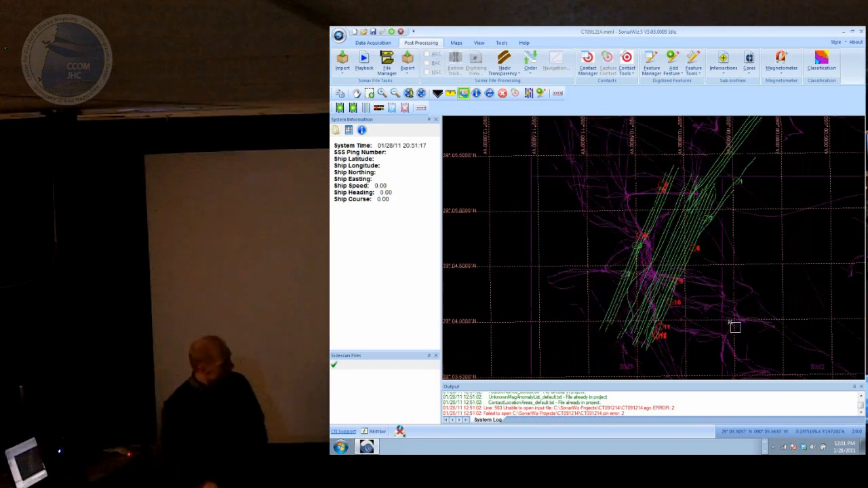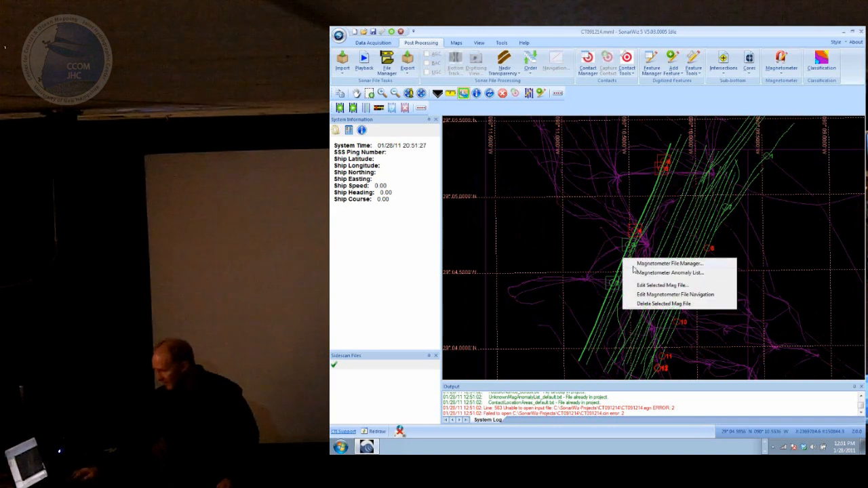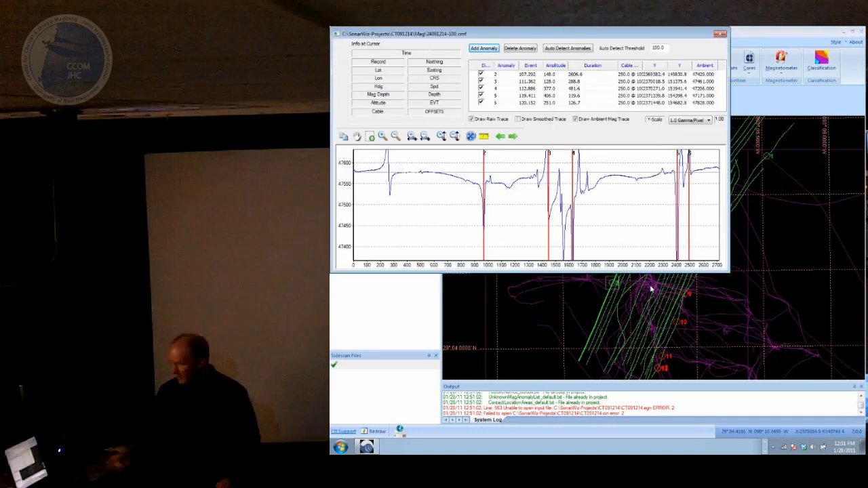And those purple lines represent a shapefile that's loaded into the background. And the green lines on top are the actual mag tracks. So this is the navigation data. So just like with the other types of data, you can click on a line, right click, and bring up a mag editor. So the mag editor is sort of a strip chart, a scrolling chart.